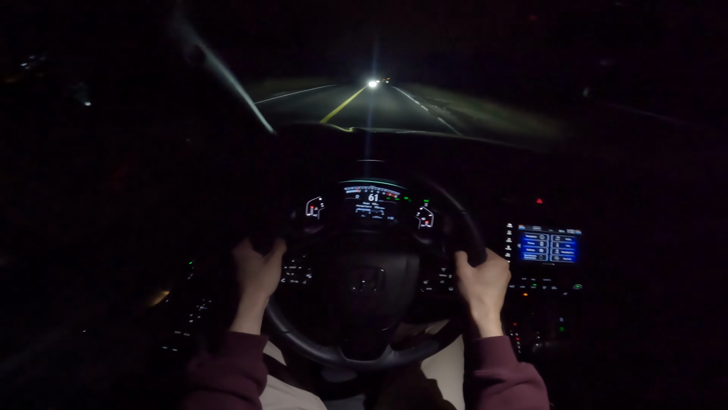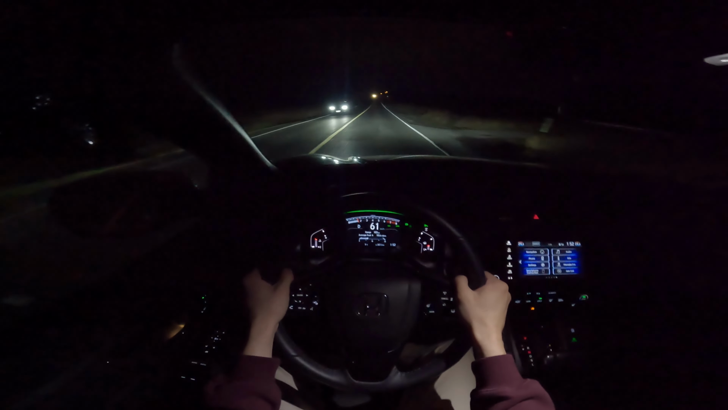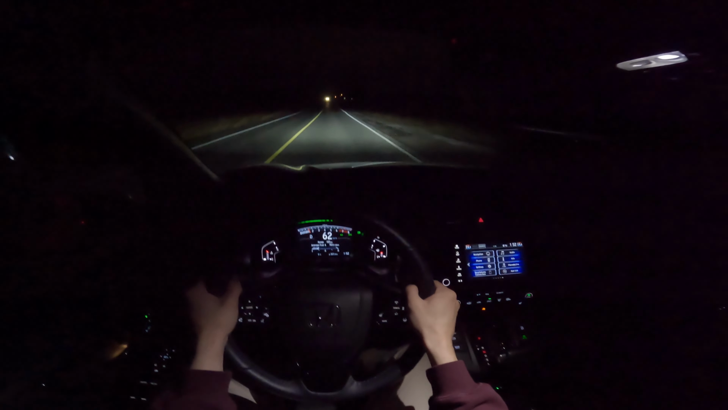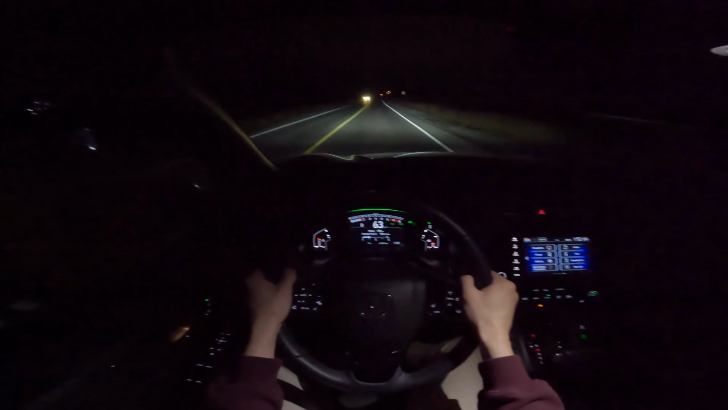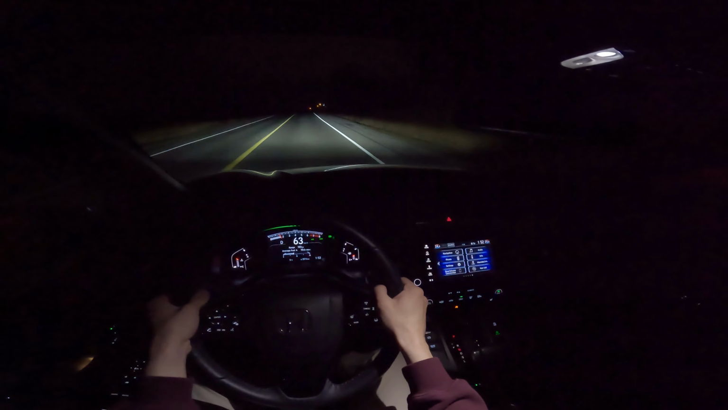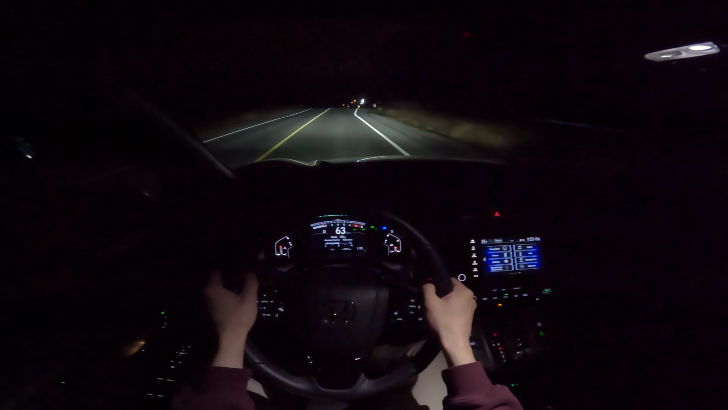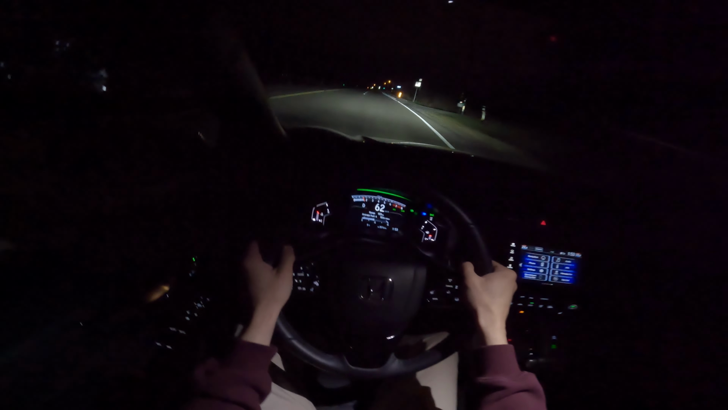Turns off pretty quickly, reacts nicely. That was a CR-V too, so we just literally saw it from both angles. How quickly the high beams turned off, and I noticed that was pretty quick, so there you go. That doesn't happen all the time. Guess that's the benefit of driving a CR-V, they're everywhere.